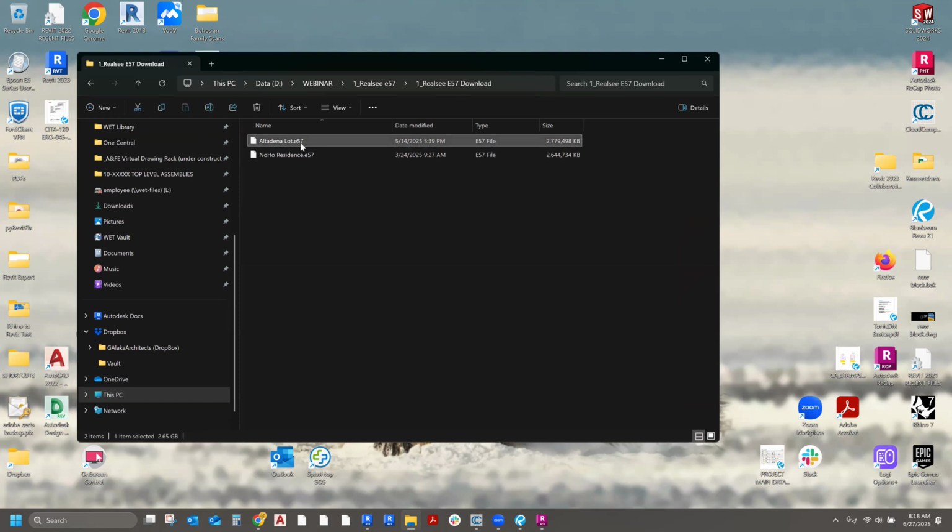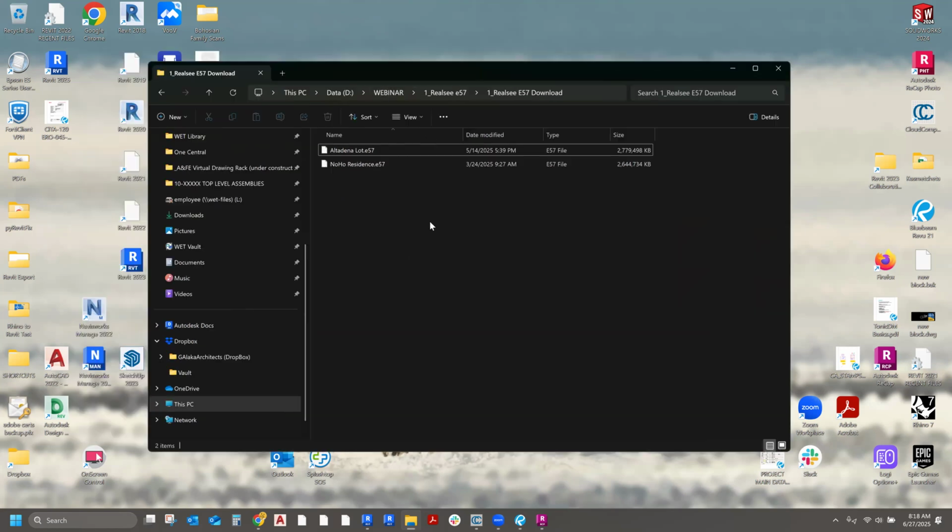If you accidentally download the PLY, you could use CloudCompare to convert that to an E57, but ultimately you need the E57 file. And as you can see, what we get from Realsee is a file that's a little under 3 gigabytes. And this E57 contains a lot of data, including the actual images as well.